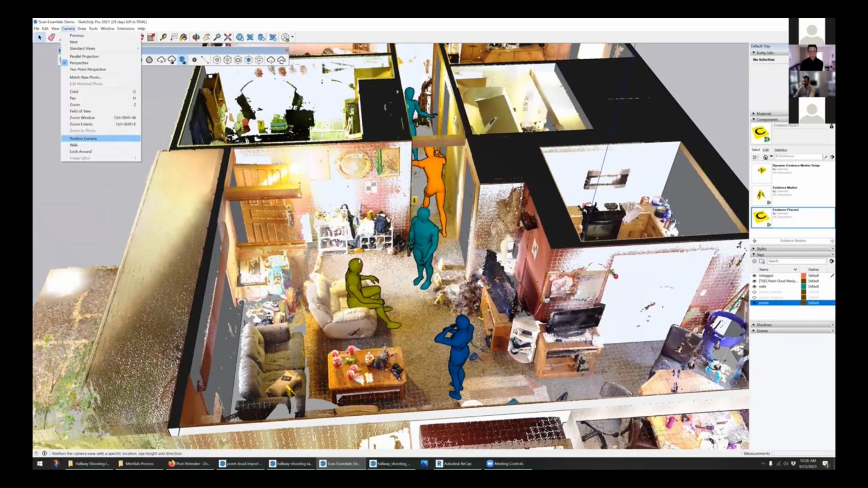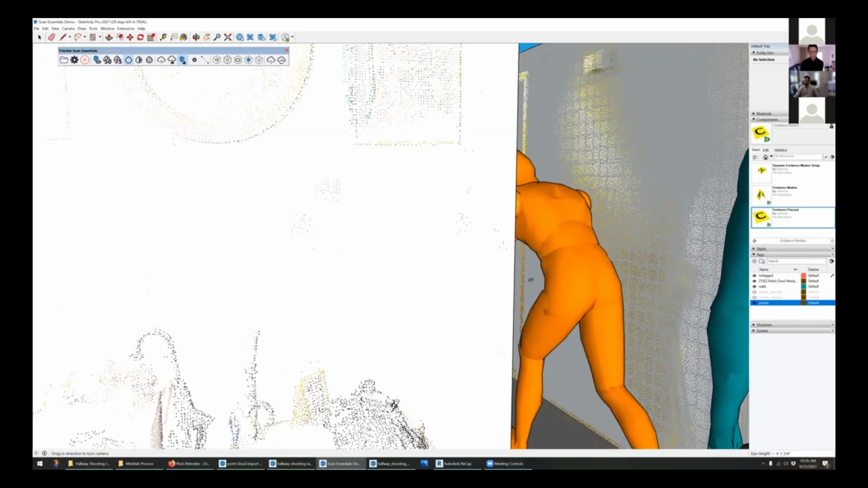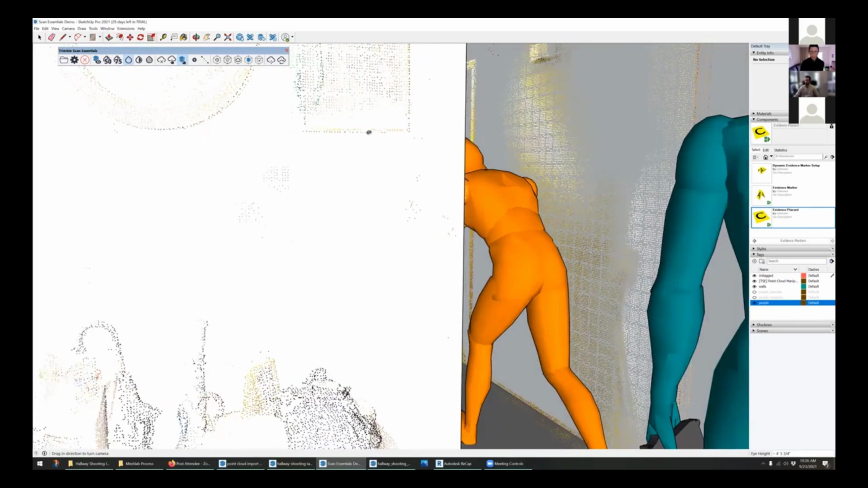And so here's the key witness here. View down the hallway, we can zoom into there and see that a partial view may not have been able to see some key things happening.